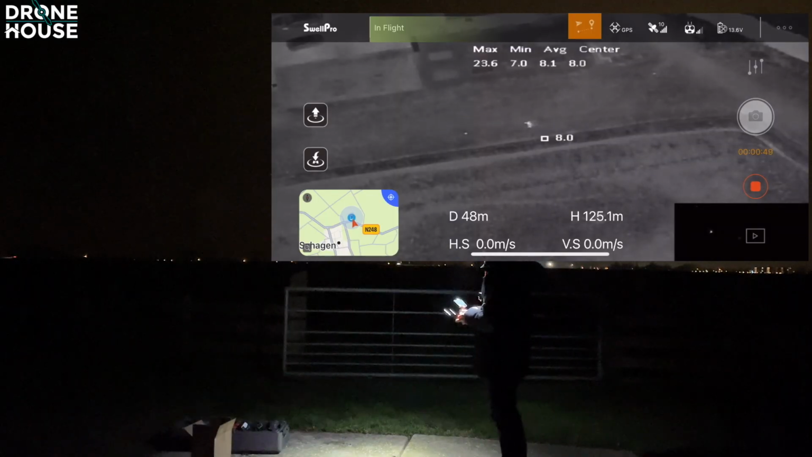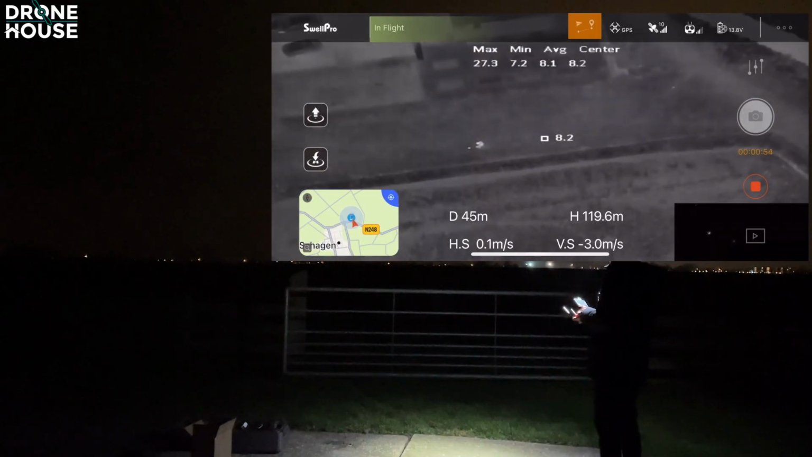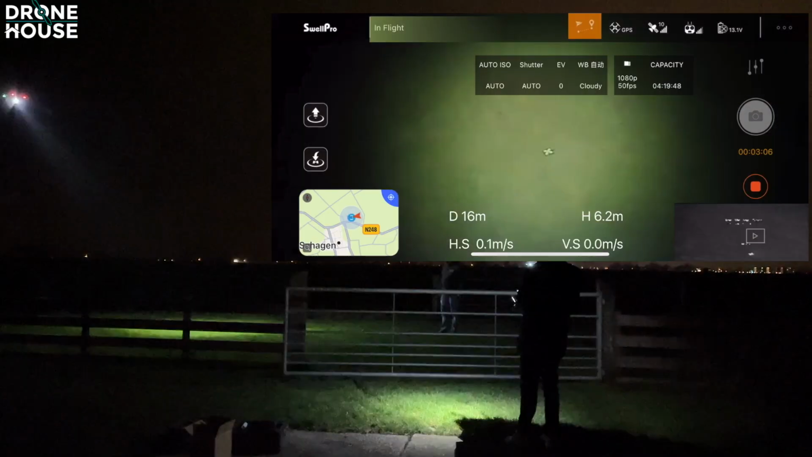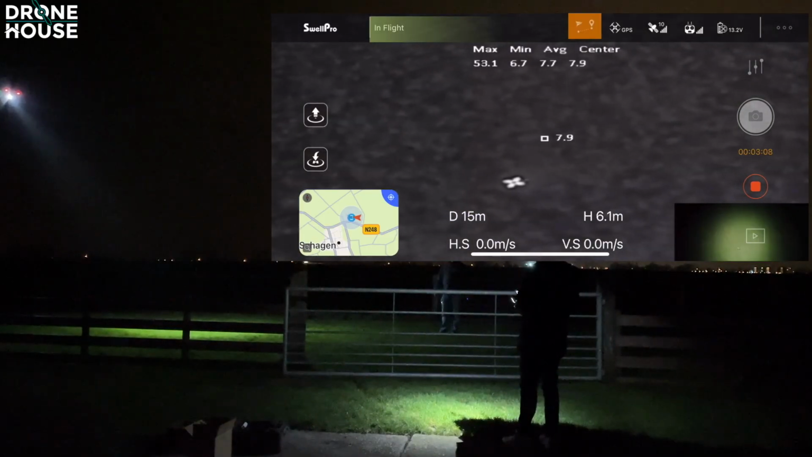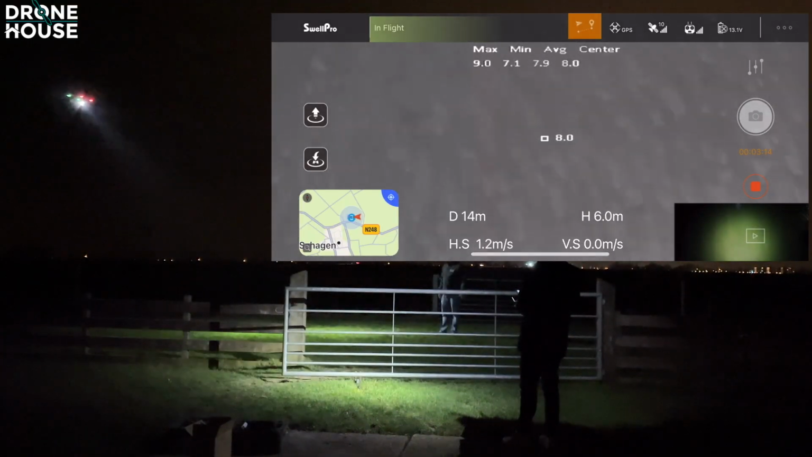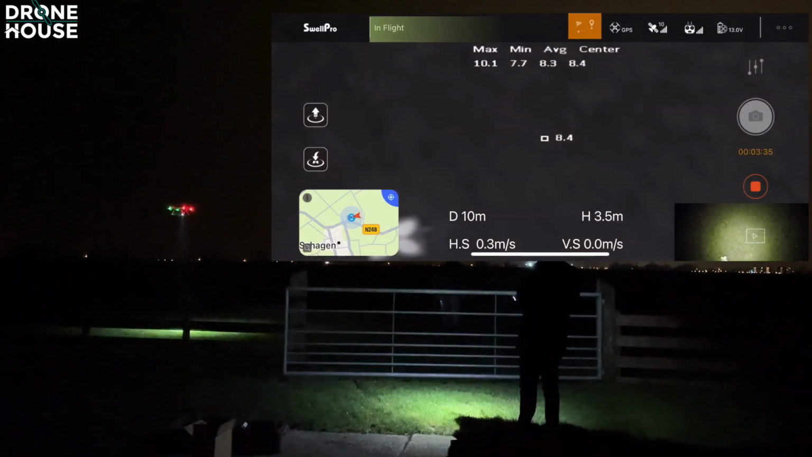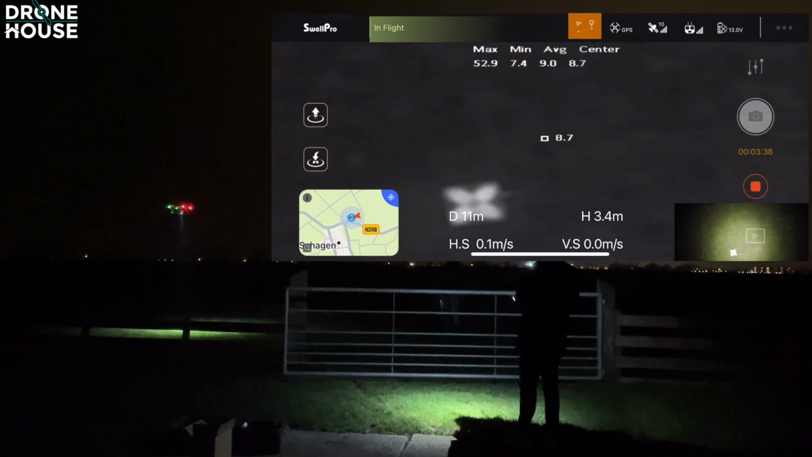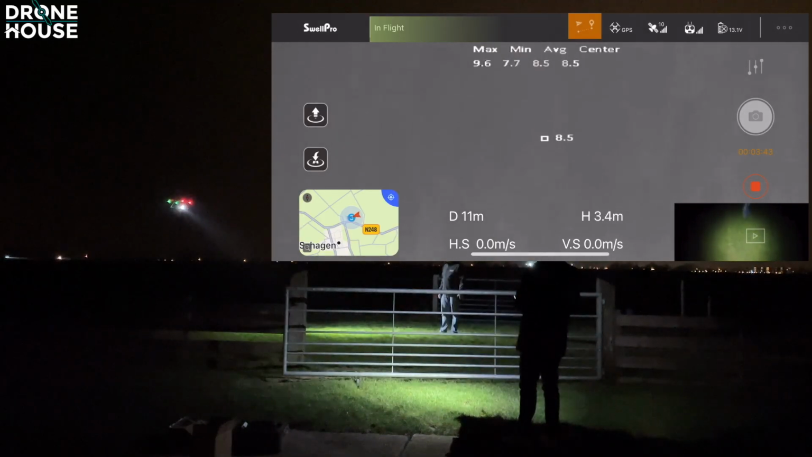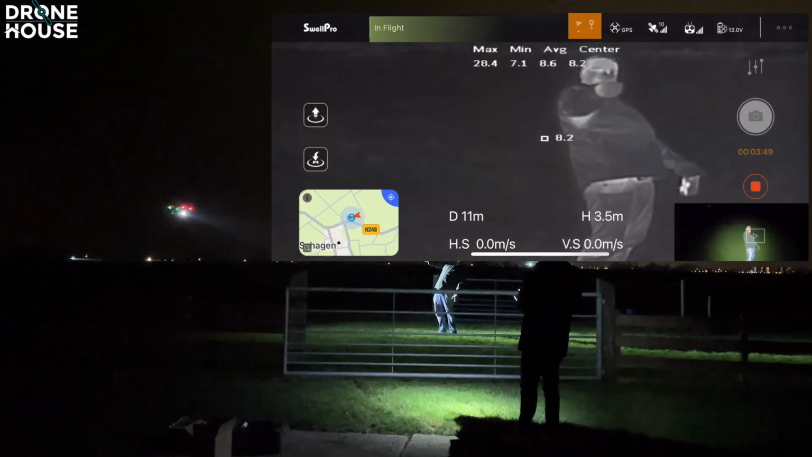You even see the heat signature still on the grass. Even waving.